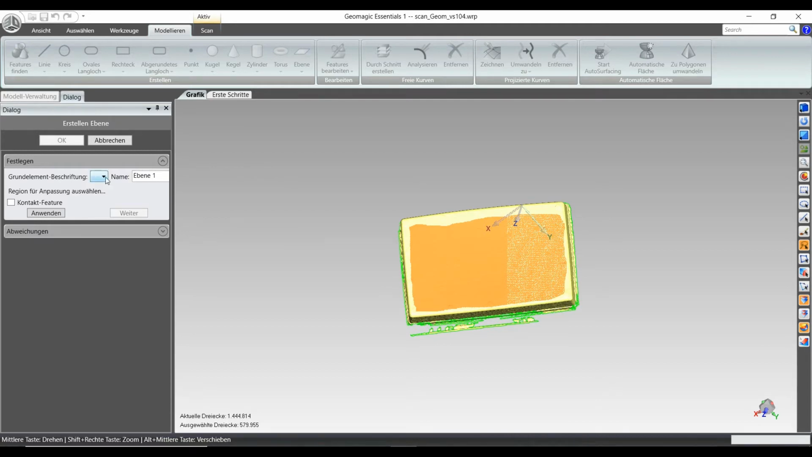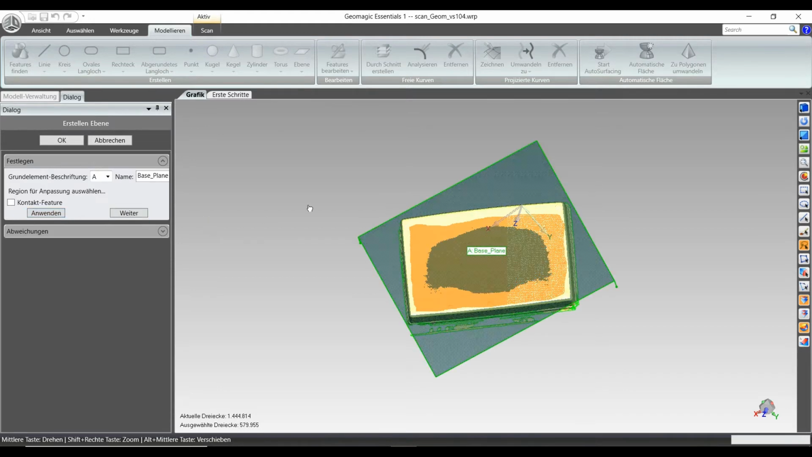So we can give it some name. I will name it base plane, and yes, I like the old references from drawings. I say it's A because it's the first reference how the part will be positioned. So okay, I'm going to create it, and here we are, we have a base plane.